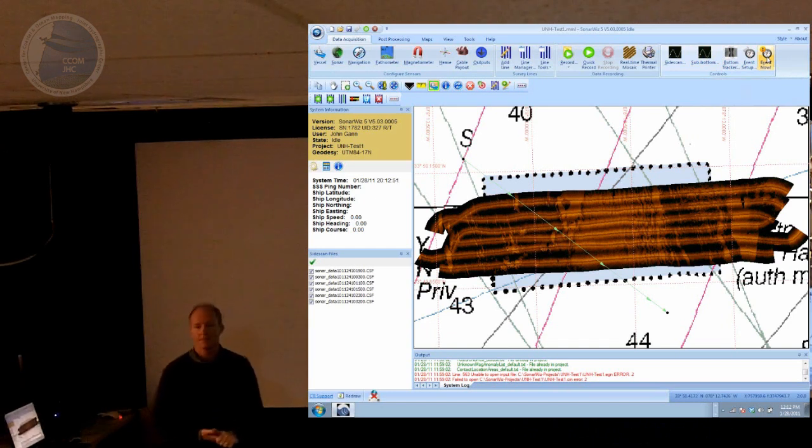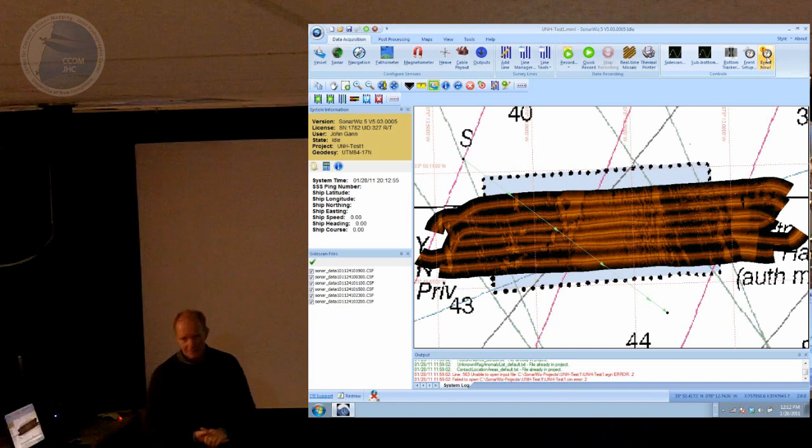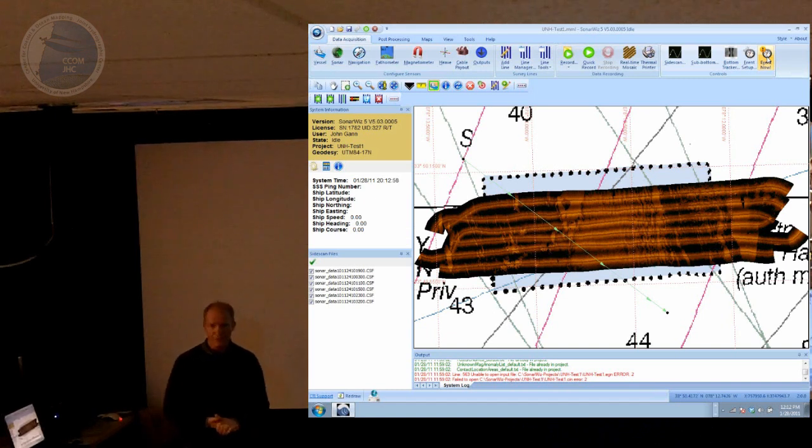Do those gain settings change the raw data or just what's displayed? Just what's displayed. They do not affect the raw data that's recorded.